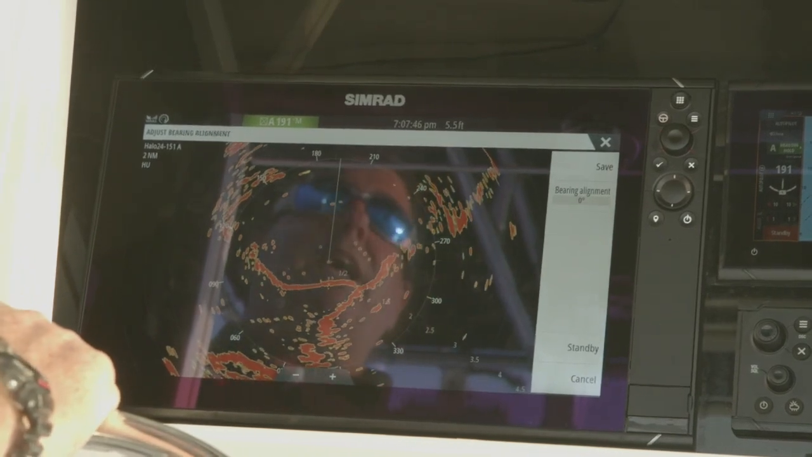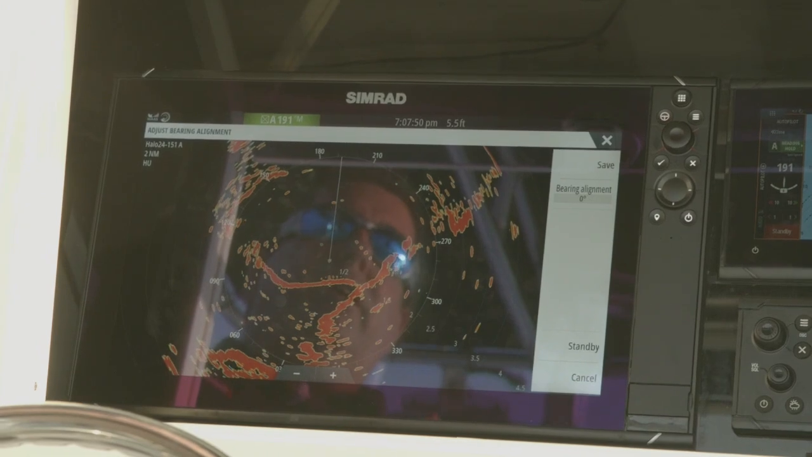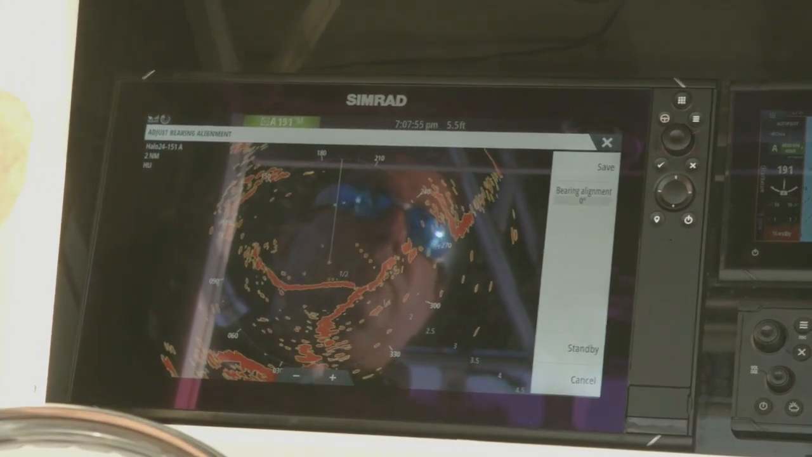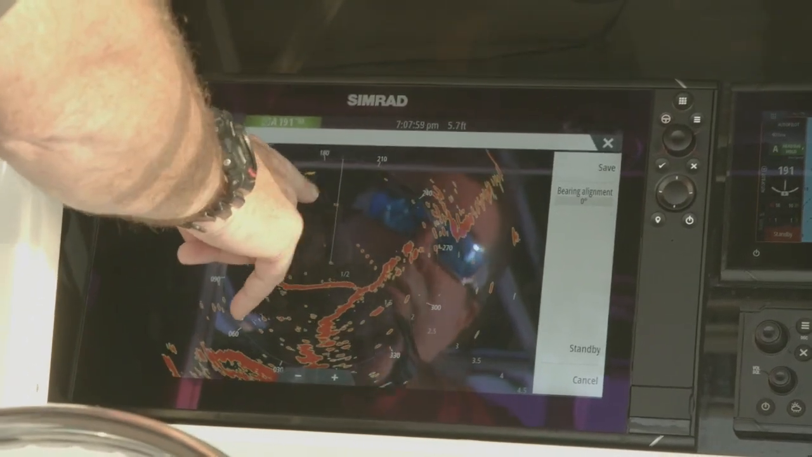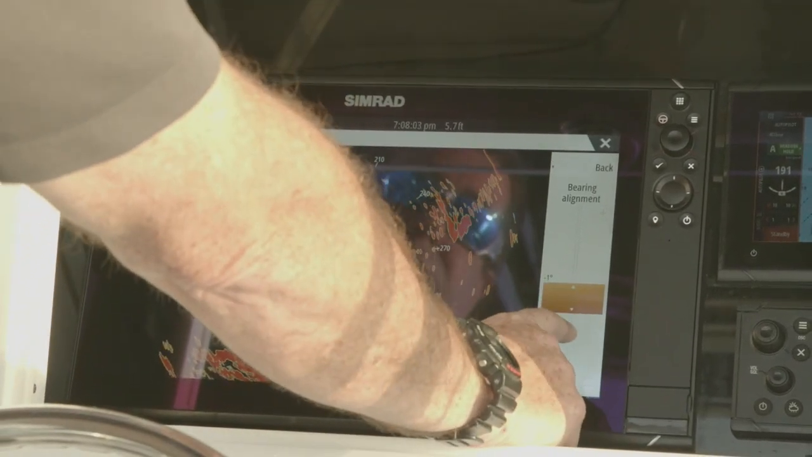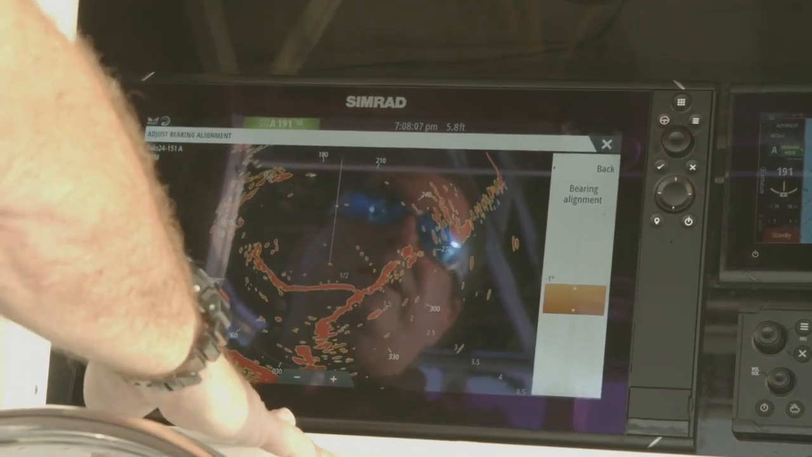So adjust bearing alignment: when we install that radar, we may not install it dead midships and looking completely straight in front of us. So now what we have the ability to do is, as we see here, we've got a marker in front of the vessel. We can hit bearing alignment and we can add or subtract to make sure that that target is dead center of that line.